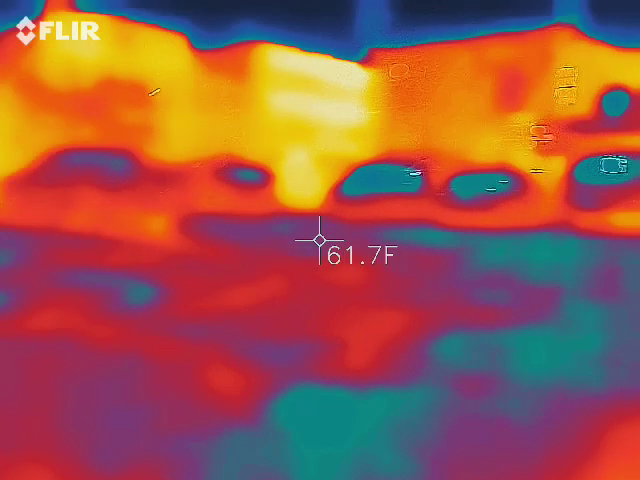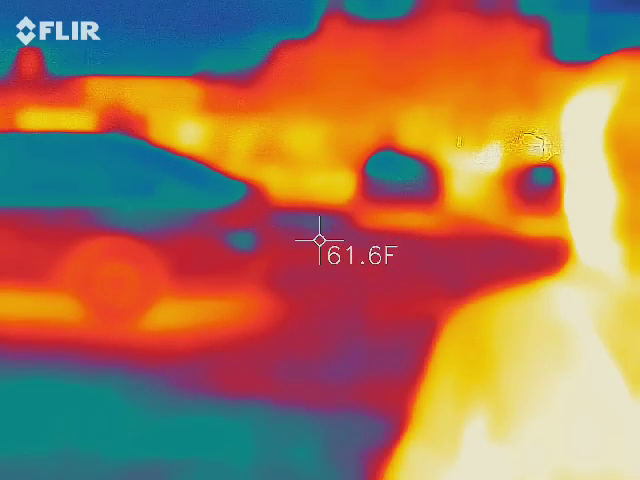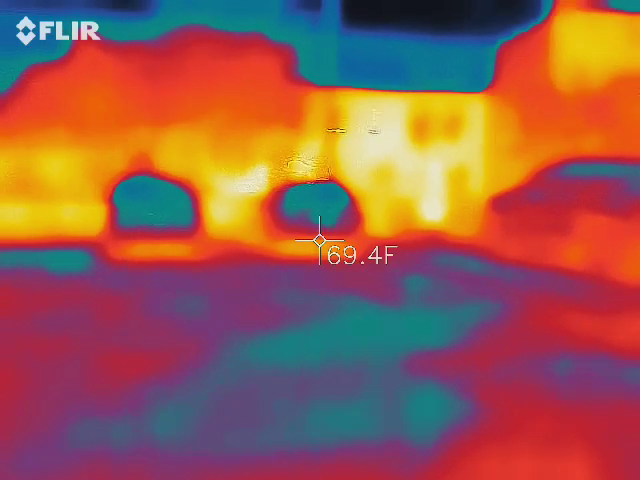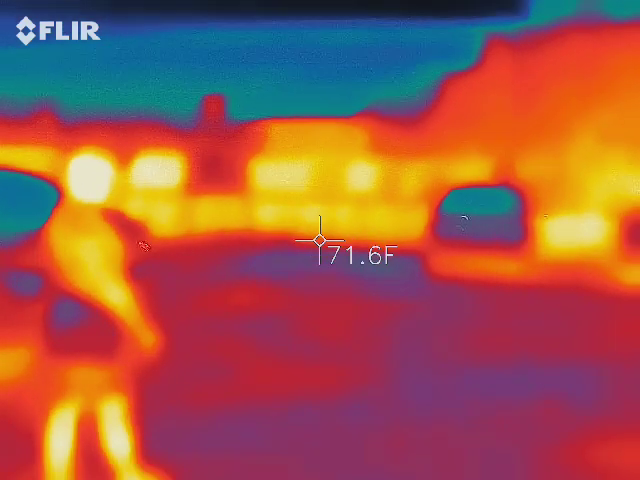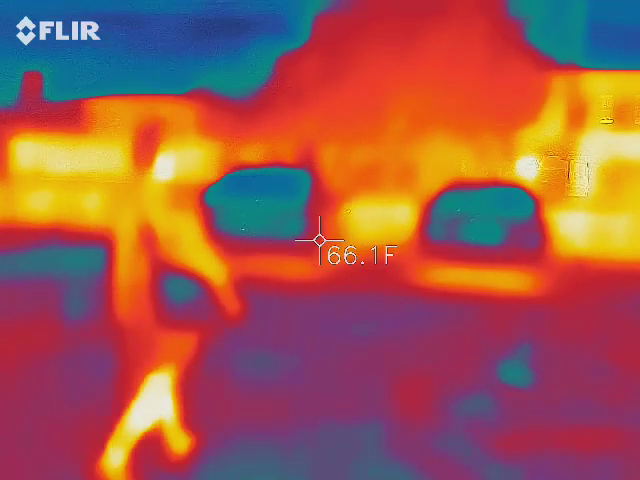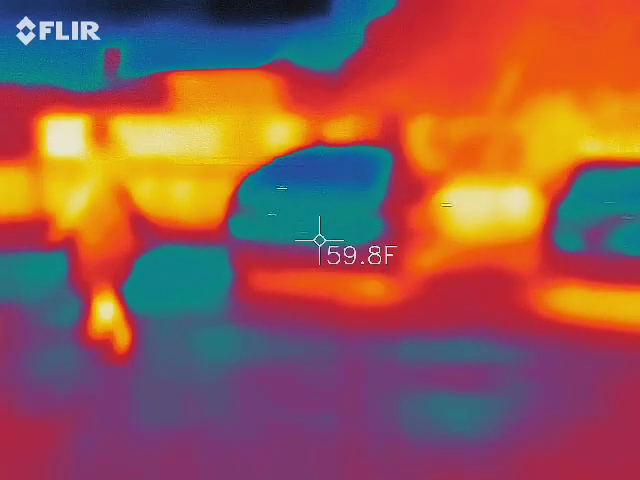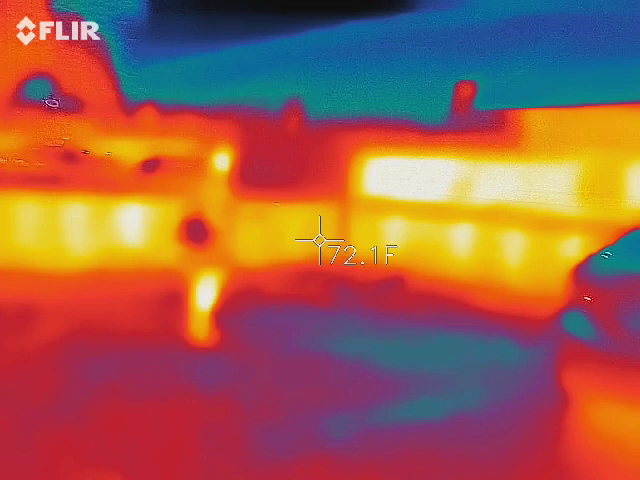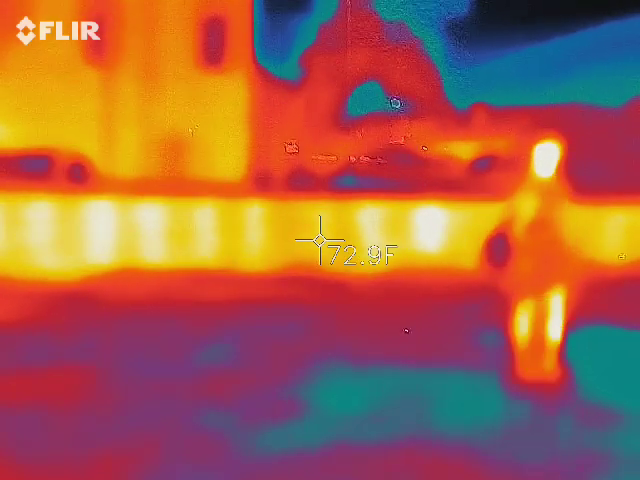I keep getting drawn like over this way. Do you? Well, you got to get in front of me so we get the temperature difference. I'm at 60. So am I. Where you at?